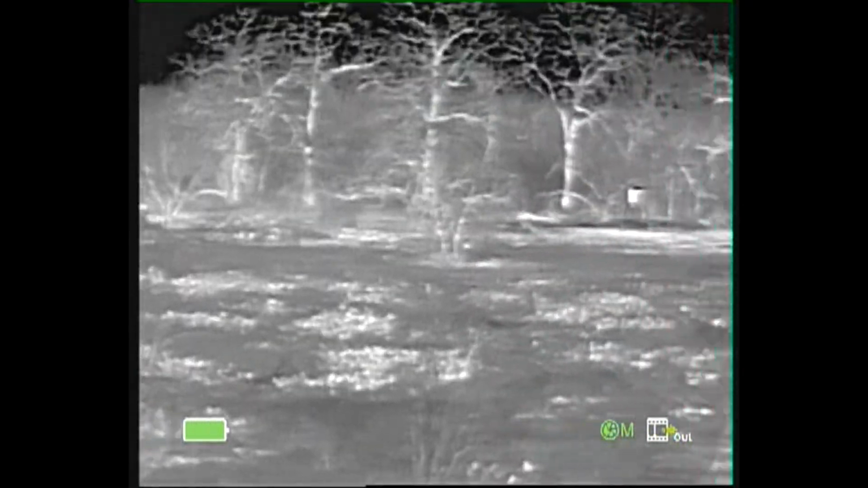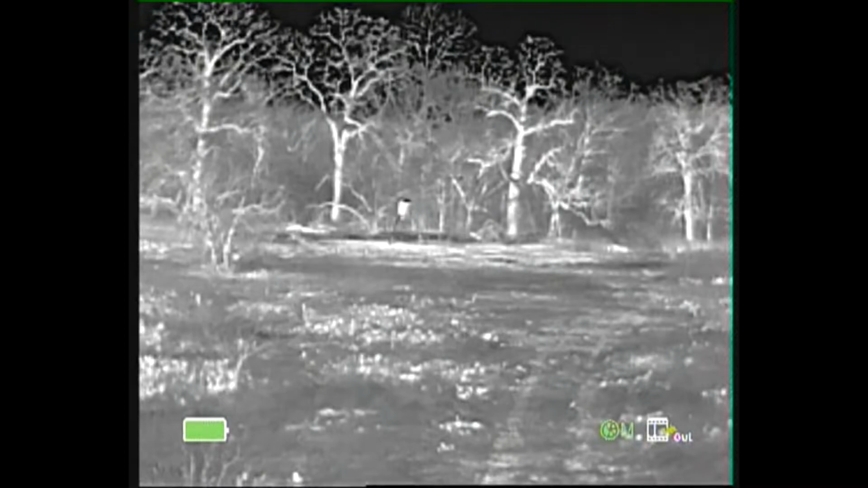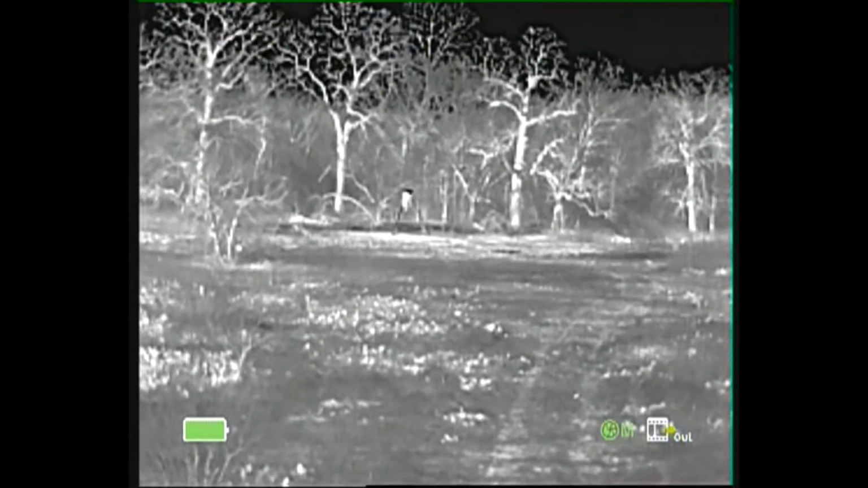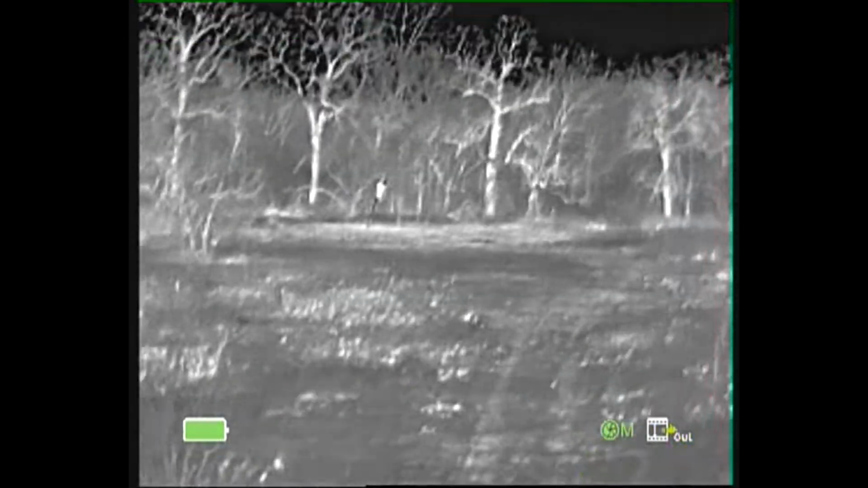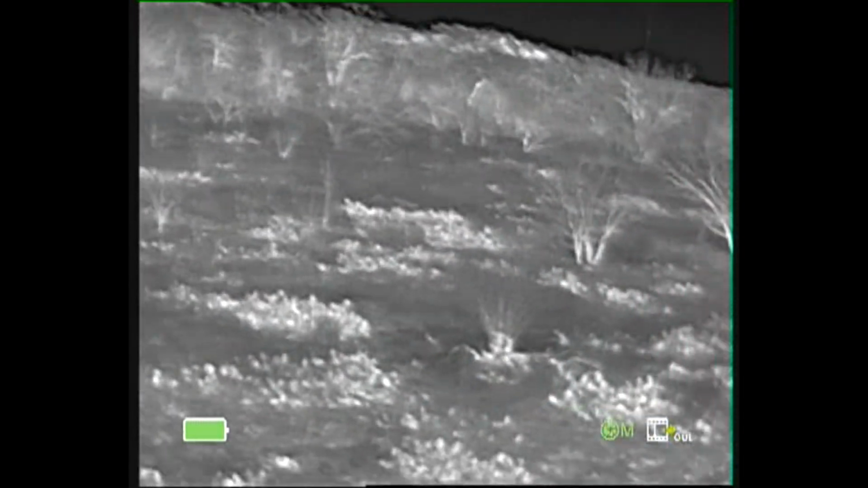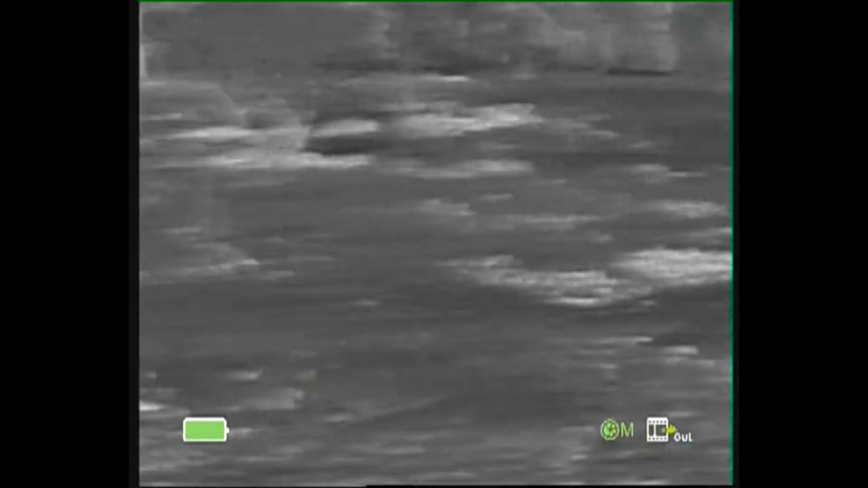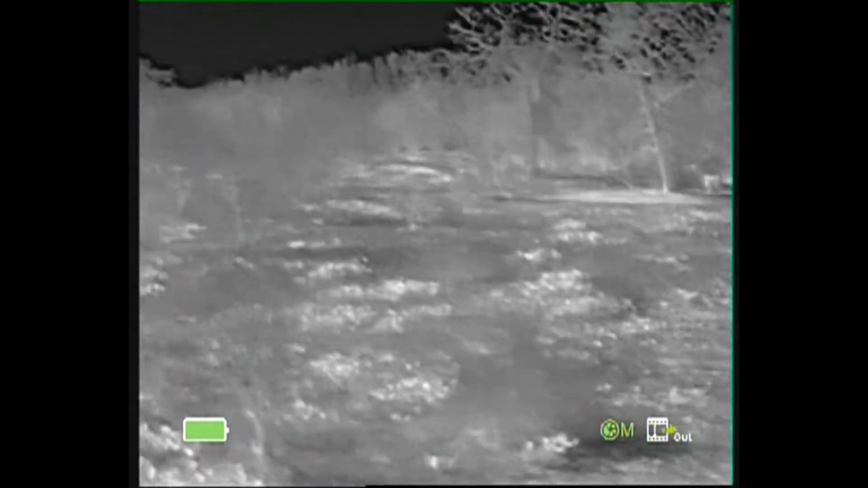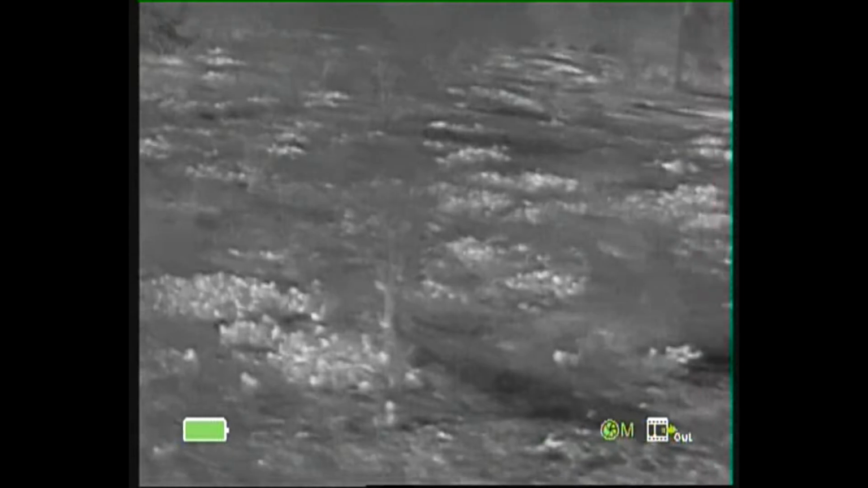But once you get comfortable using your thermal monocular and looking for specific animal movements, it becomes much easier to accomplish. And then obviously when the sun sets and things begin to cool off in the environment itself, then the animals will stick out a little more than they would during the daytime, which is where this video is being taken.